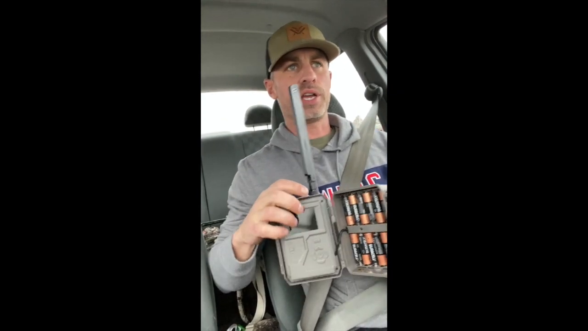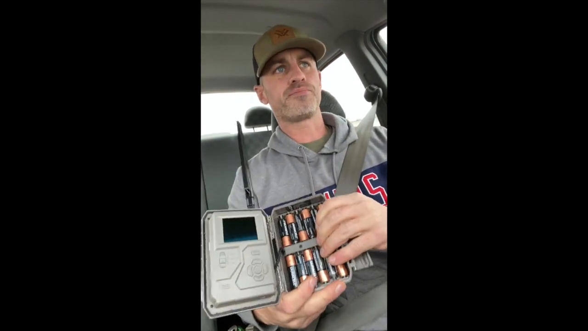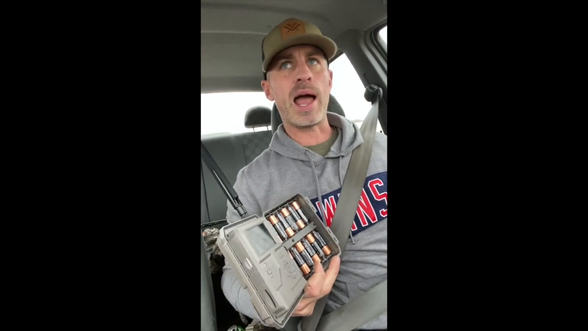Easiest thing to set up. So what you get here in the package, you take it out of the package, open it up, screw on this top right here. This is the antenna. Put AA batteries in it. You run Alkaline. I'll get into the batteries, but it's super easy. Once it's on, you download the app on your phone, and I'll show you that, but it's this Tactacam Reveal app. It's the easiest thing to do.